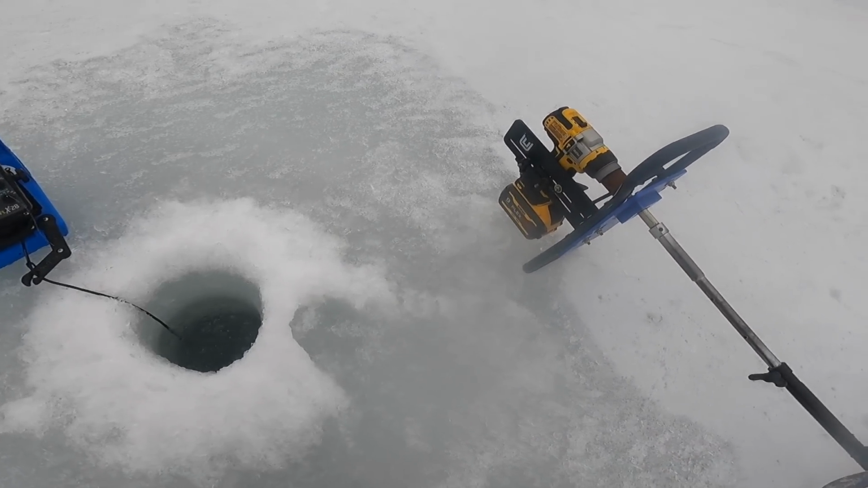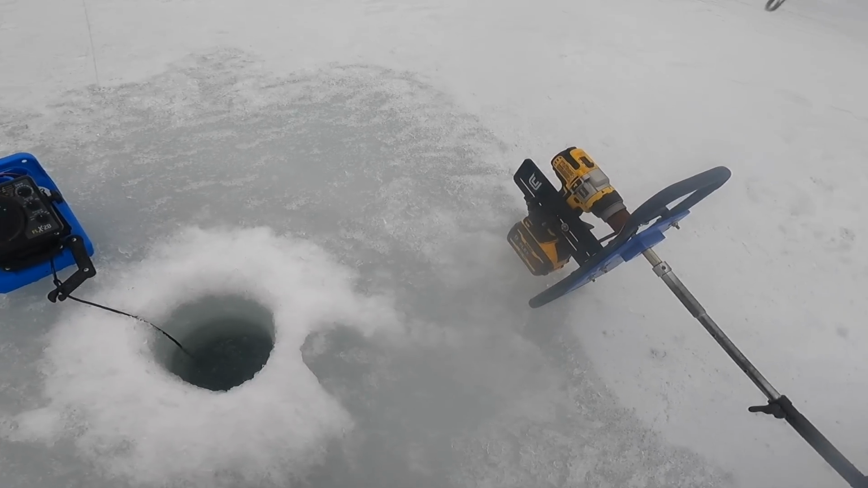Dude, this thing's so much smoother. Like that Elite spooler was already good. This thing's mint.